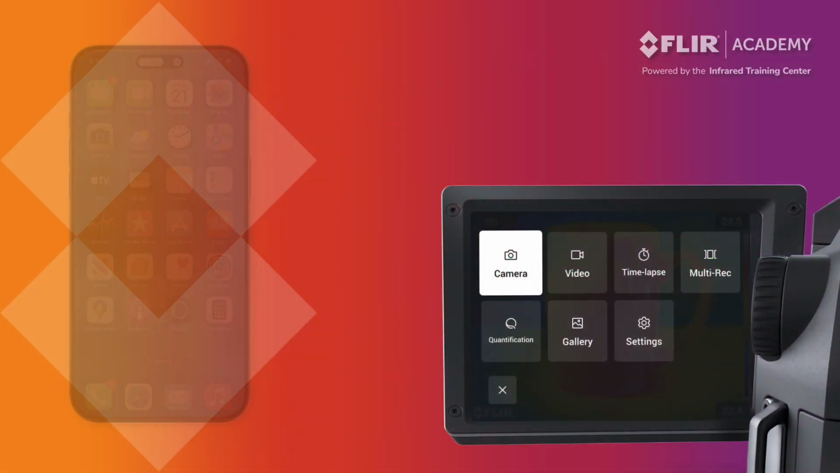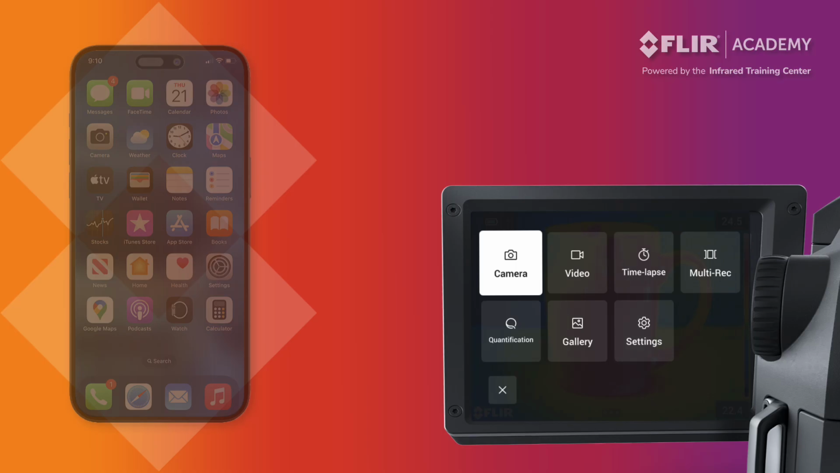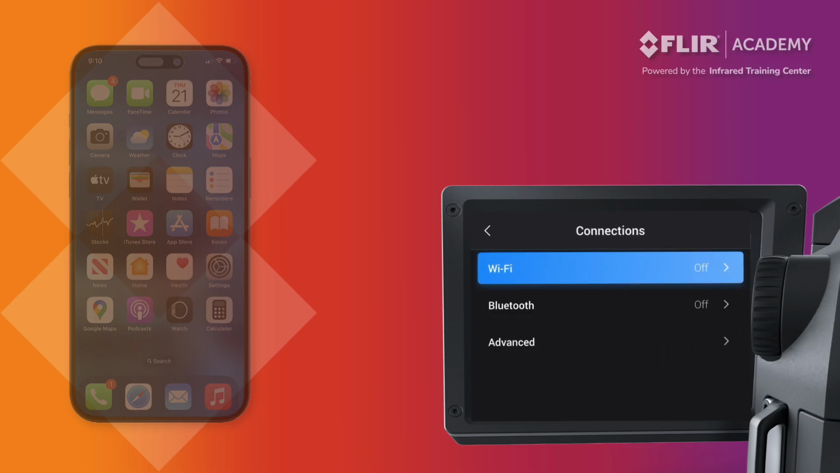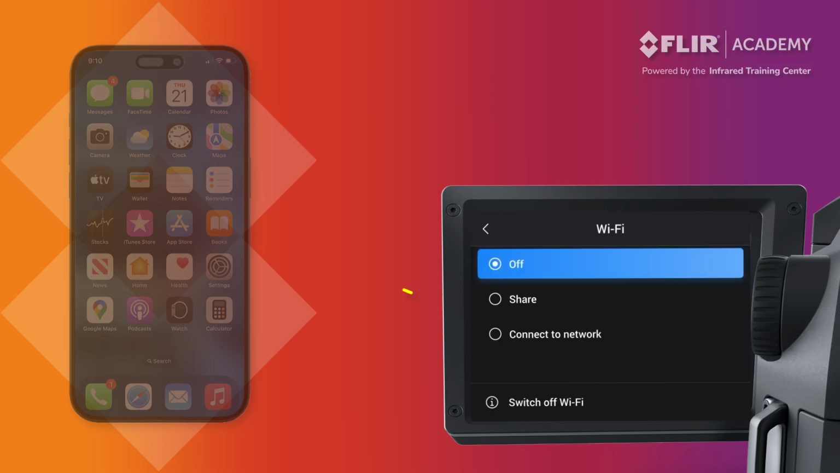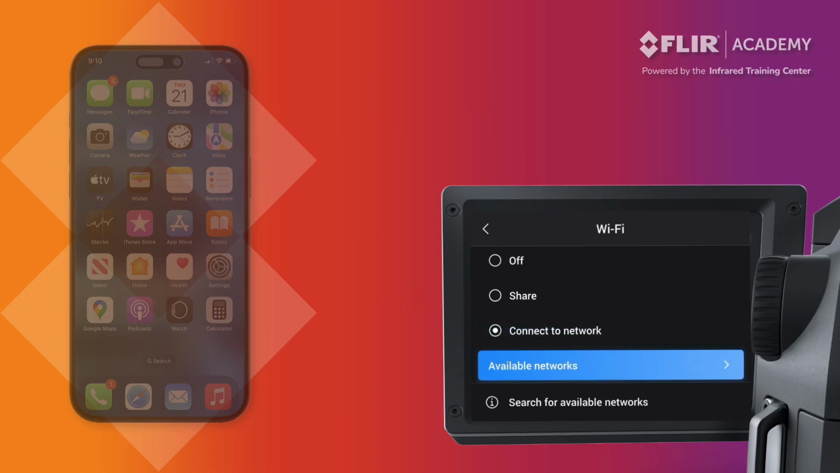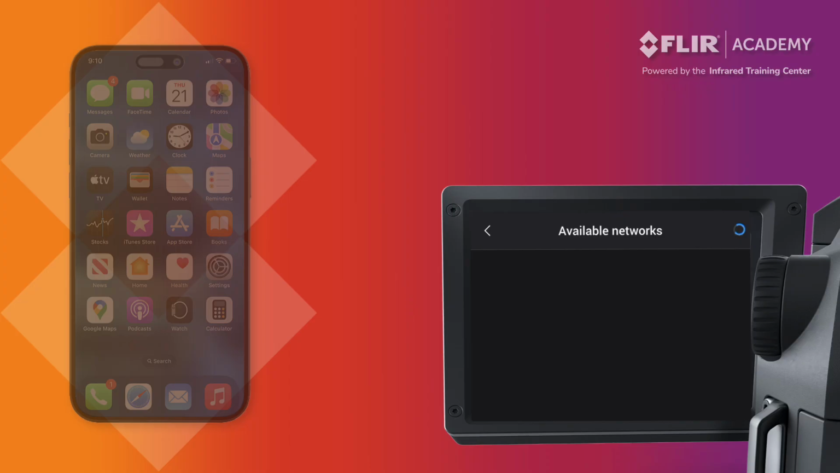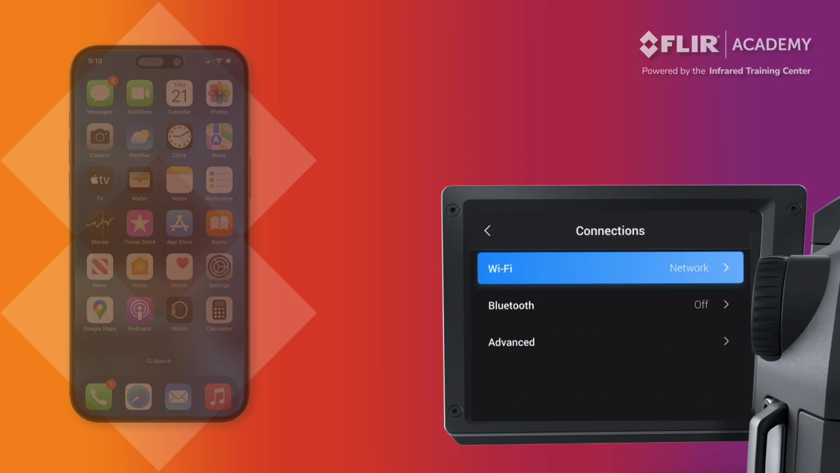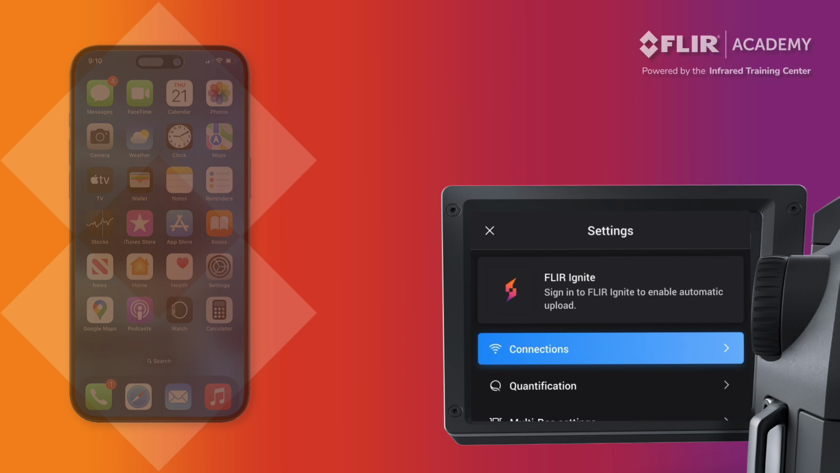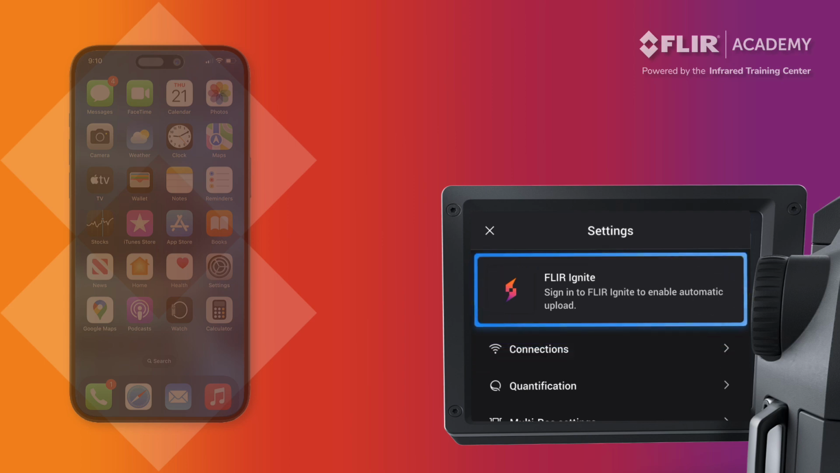To connect your camera with FLIR Ignite, first check that it's connected to your local Wi-Fi network. Navigate to Settings, select Connections, and choose Connect to Network. Look for your local network and, if prompted, re-enter your password. Once connected, back out to the main settings menu. Tap the FLIR Ignite option at the top of the screen and select Sign In.